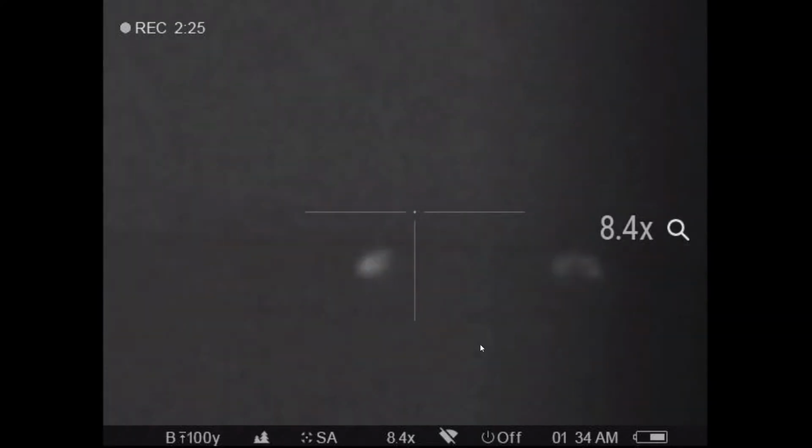I shot behind that one probably. One of those shots connected. I don't know which one. It may be this next one coming up. We're still trying to kill them. Anyhow, one of those connected. One of those hogs went down. That's 4.